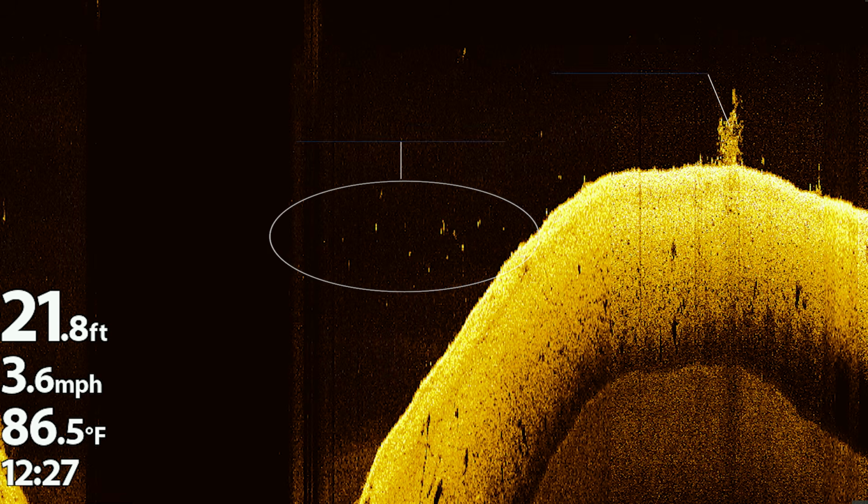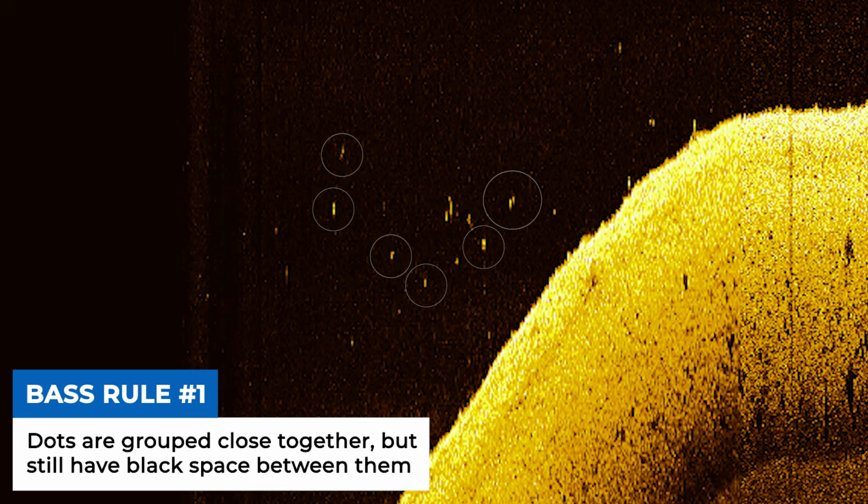I immediately identified this school of fish as bass for 3 reasons. The first is that the dots are grouped tightly together, but they still have some black space between those dots.